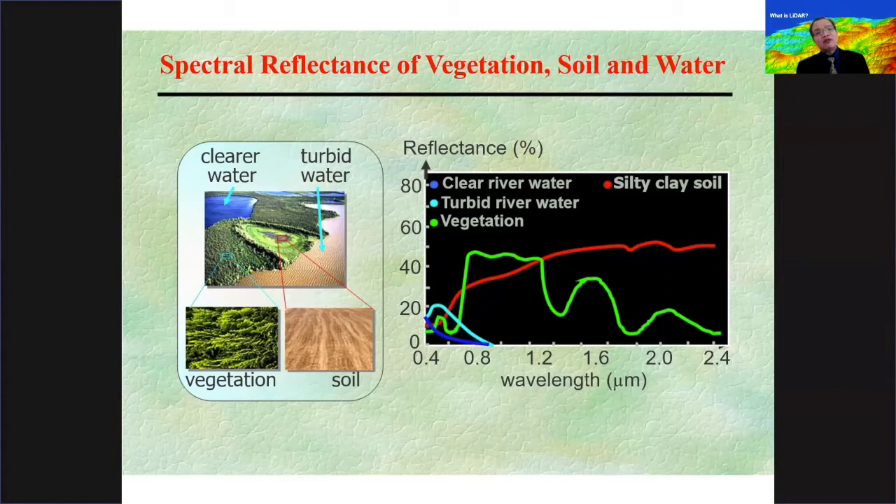And different objects behave differently depending on the electromagnetic radiation wavelength that is incident on that particular object. That's the beauty of remote sensing. You can actually distinguish each of those objects based on its spectral response, or more commonly called spectral signature.